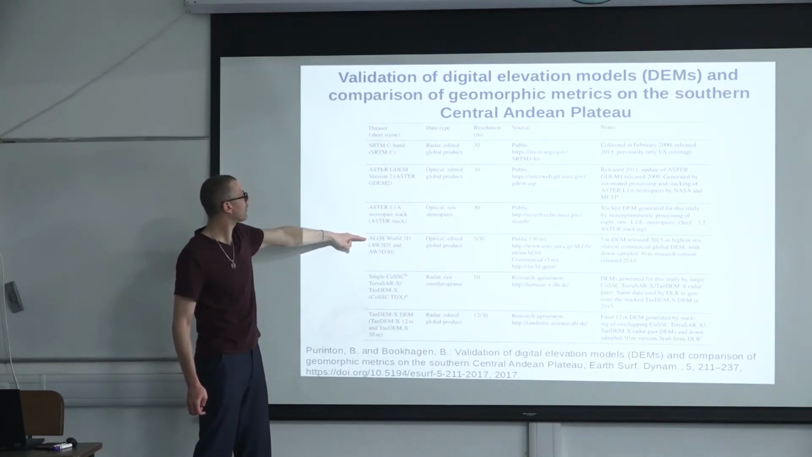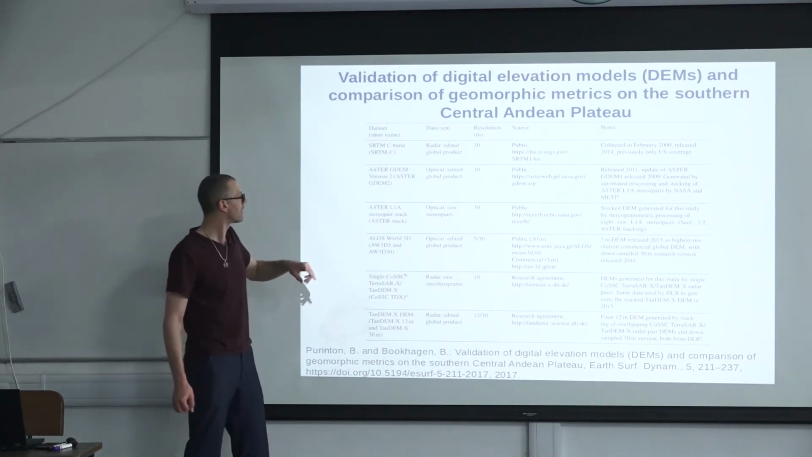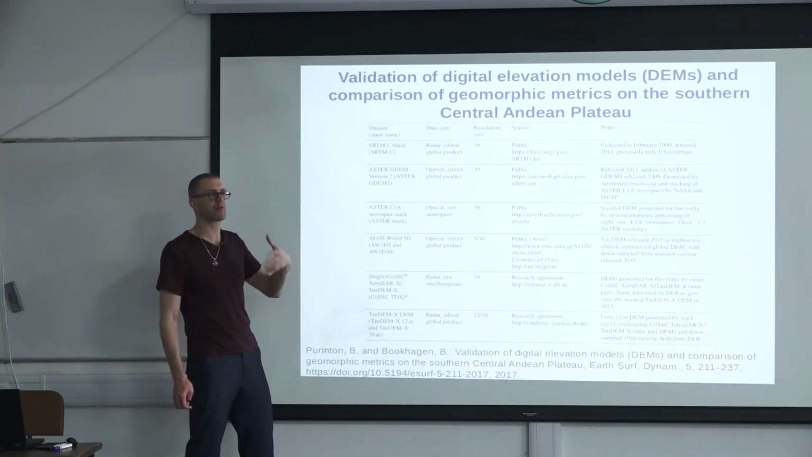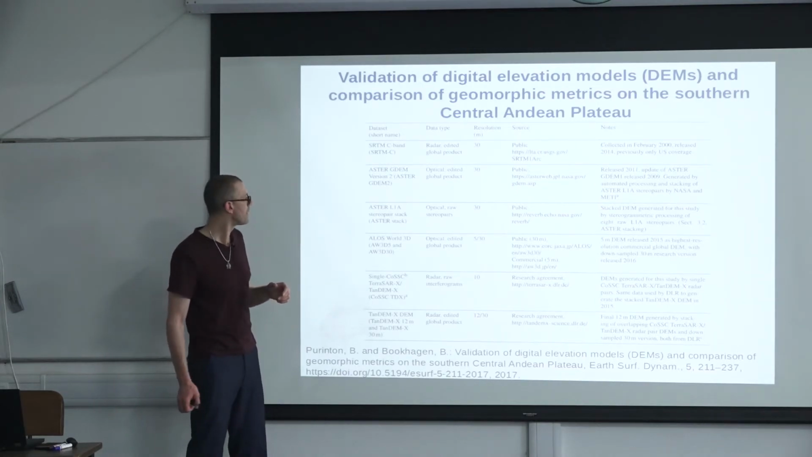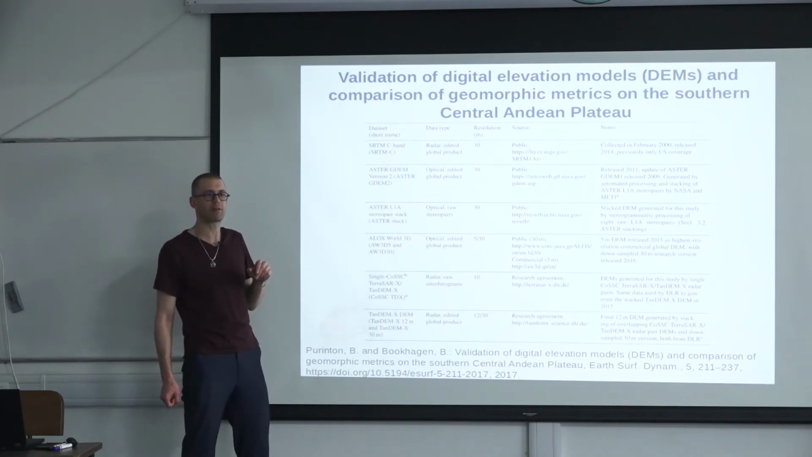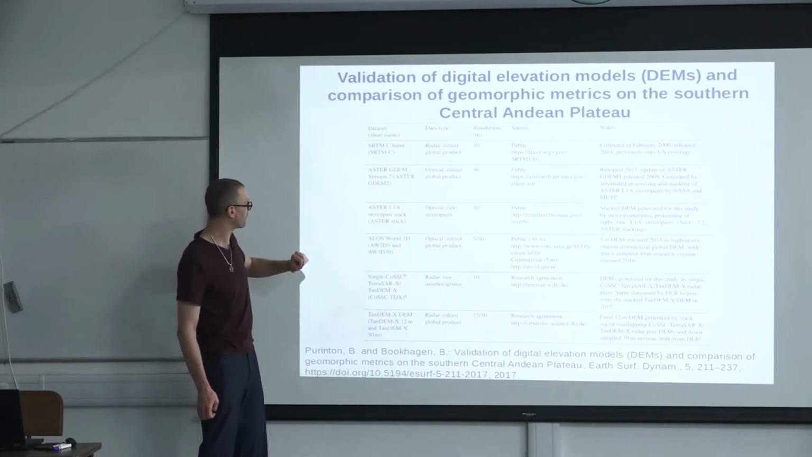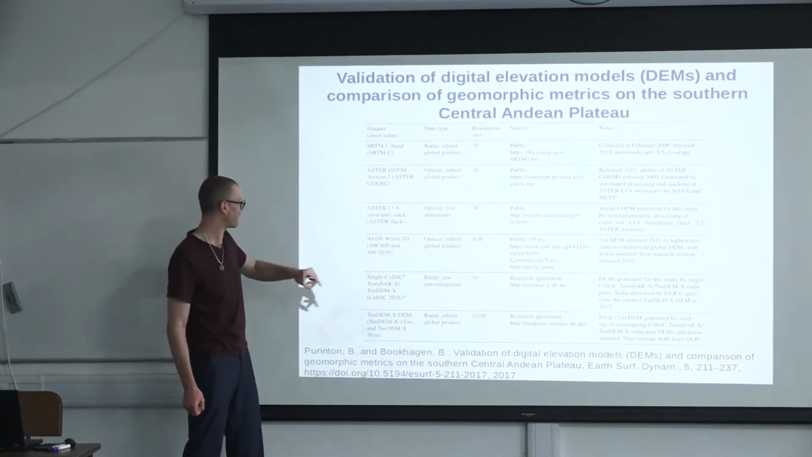We used the ALOS World 3D DEM, called the AW3D, that has the 5-meter, which is a commercial one, so we had to buy this. The 30-meter spatial resolution is a publicly available one, and I just heard there is a 12.5-meter spatial resolution one now being released. However, I'm not too happy with these data, and I will tell you in a second why.